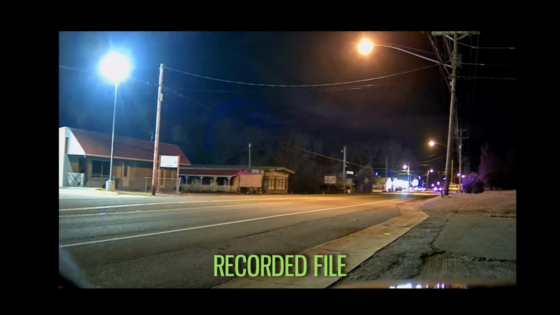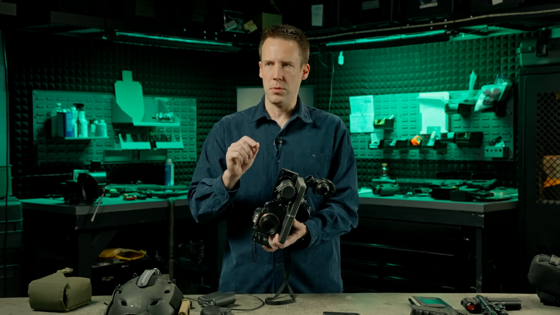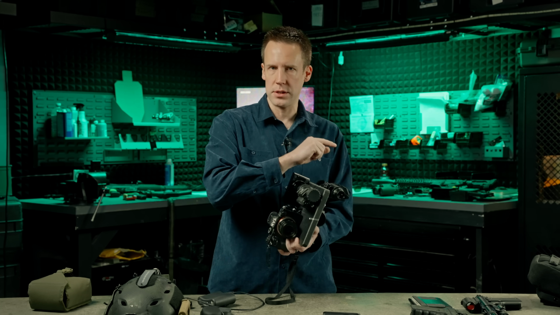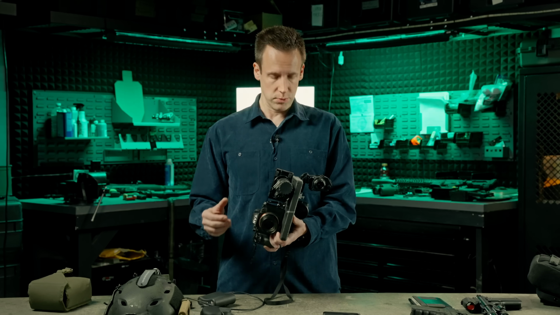It's worth comparing. Most people want night vision so that they can have vision at night. And we filmed a bunch of tests at different times, but everything that you are seeing is pretty much a half moon with cloud cover. So it's not the worst case scenario of no moon. It's not the best case scenario of the full moon, which I think is totally cheating. You don't even hardly need night vision when that's happening.